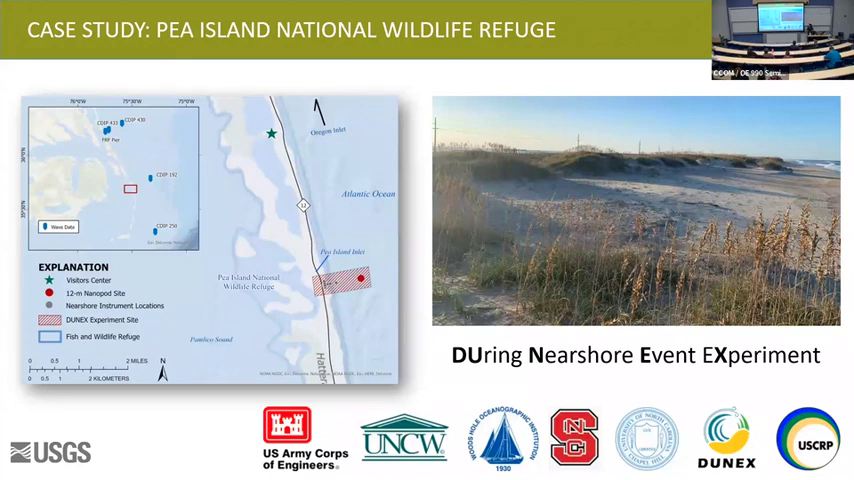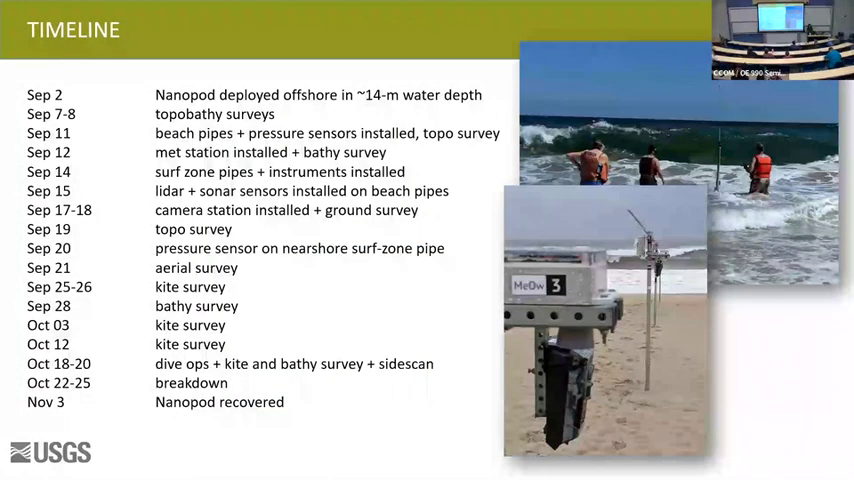So this is a gigantic experiment that went on 2 years called DUNEX, which is the Dune Nearshore Event Experiment. A bunch of North Carolina schools and some government entities went down, and we tried to collect as much data as possible with every single sensor possible to see what happens when a storm comes through. So, like I said, we focused on getting as much data as possible, so not yearly surveys, but we spent 2 months down there. We had a nanopod, we did topobathy. I'm going to go through a bunch of these, but know that this was meant to capture a storm event.